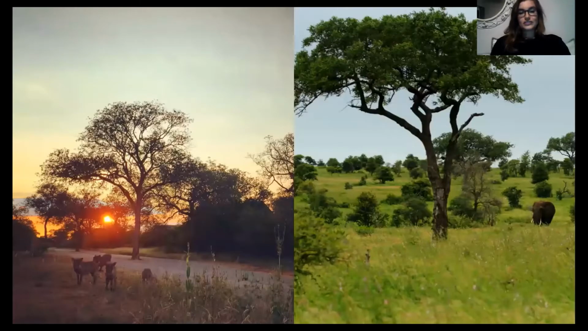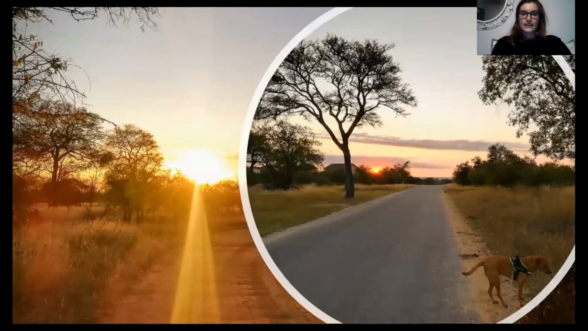This is just to give you an idea of what the habitat looks like. Right now, it's our dry season. We are a summer rainfall area, so in the winter time, which is now, it's quite dry, but that's also usually the best time to spot wildlife. The photo on the right was taken during summer, obviously very green, and that's inside the Kruger National Park. But the photo on the left is here in the Hoedspruit Wildlife Estate, where we live. And just some more pictures. That's me and my dog, Danny, out on a morning walk.